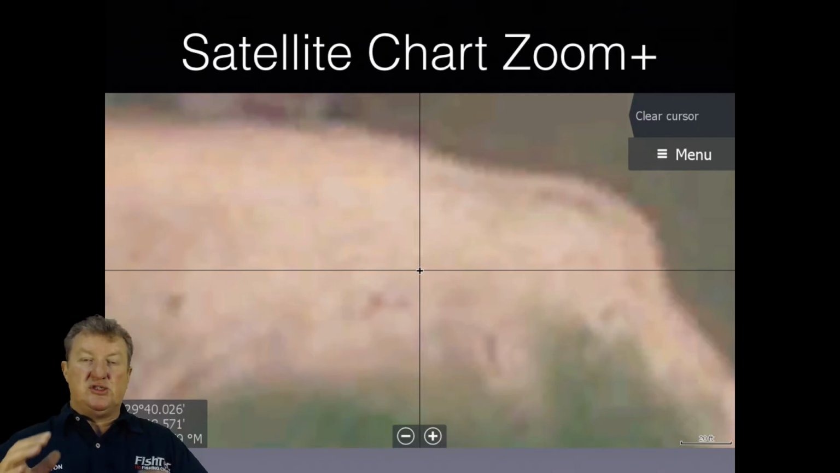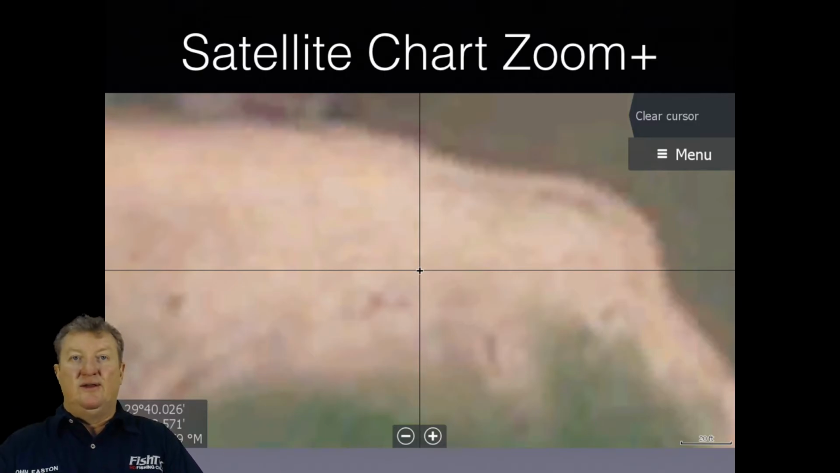Once you get to a certain level of zoom with satellite imagery, you just lose the detail, unfortunately, and that there is not really usable as far as I'm concerned. Look, better than nothing. I've got a lot of charts out there that don't have the fantastic drone imagery or the ultra HD mosaic. So this is better than nothing.